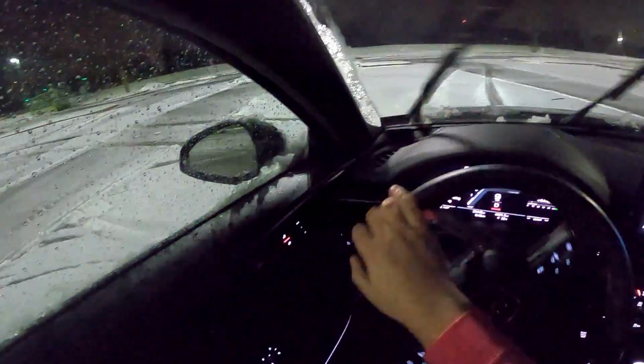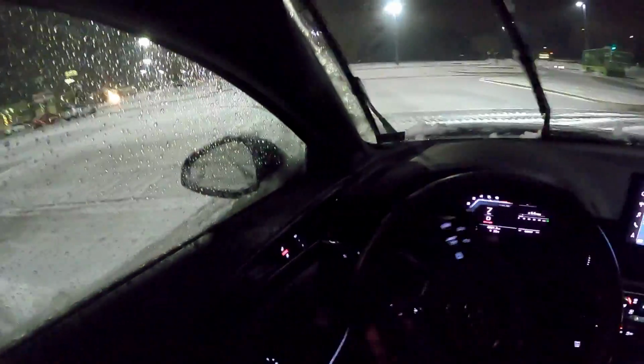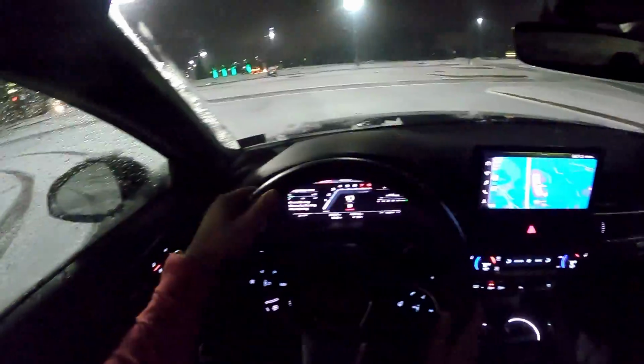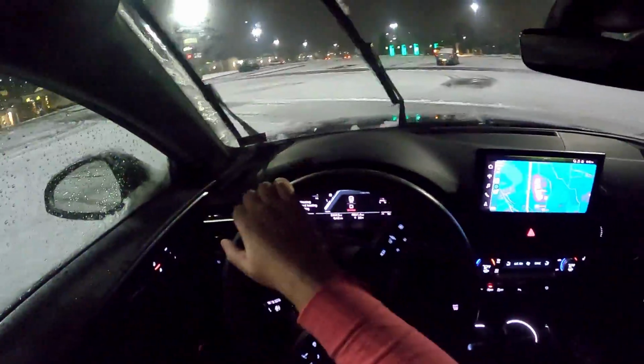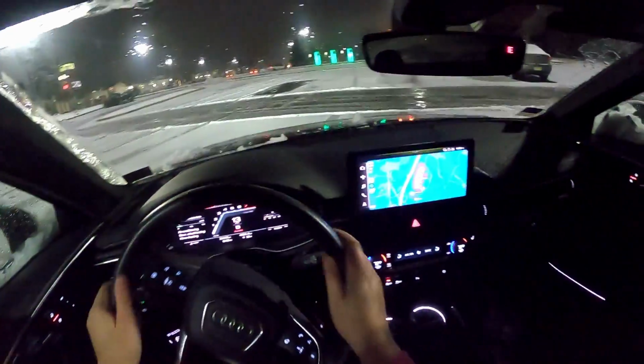Just kind of starts to plow. The weight of the engine kind of just keeps the front of the car down, and you kind of result in some understeer. I don't see any traction warning lights. I'm very surprised about that one. Again, not a ton of snow.